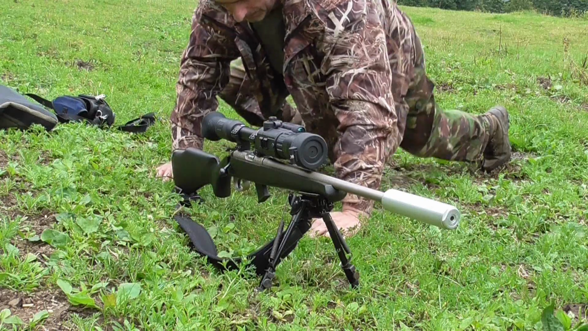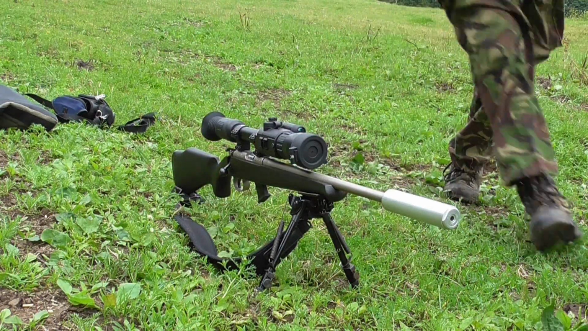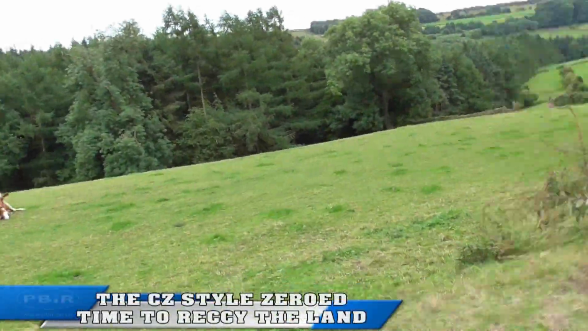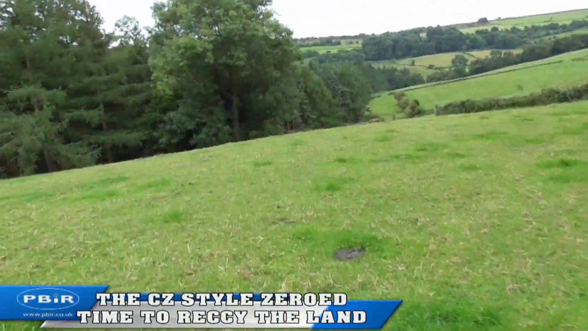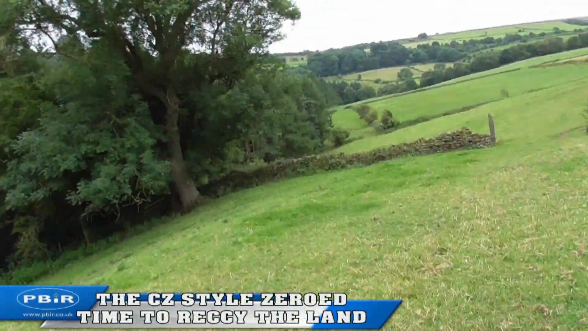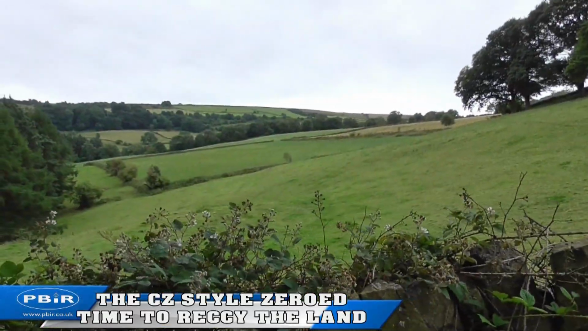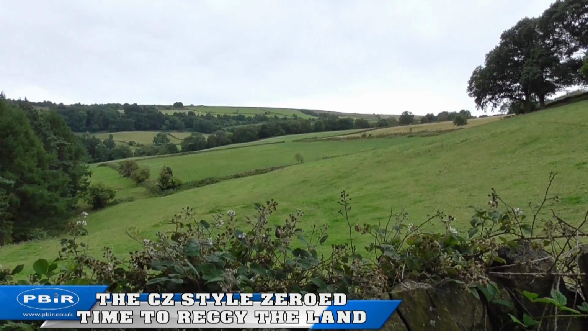Now watch me struggle to get up, not a pretty sight. I'm like a coiled spring, me lad. Nice cows, got black ones and brown ones. I like to see a nice cow now and again, very nice. Okay, so this is the range. I shall be working with the Ranger.